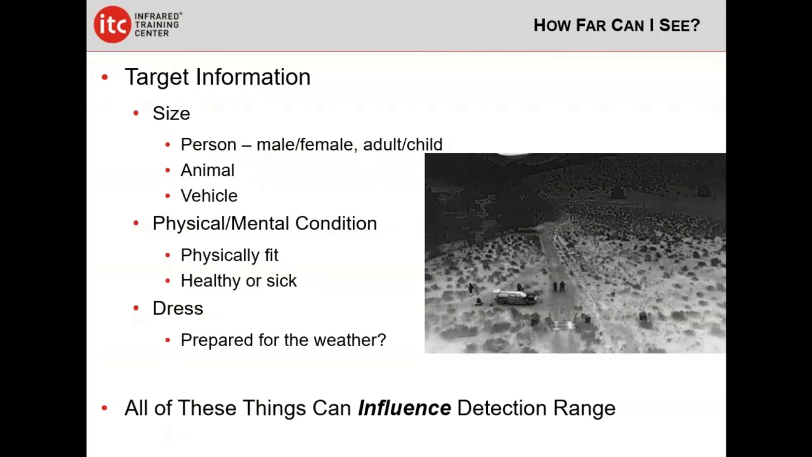If they're not prepared for it, then we may have a window where they're giving off a lot of heat relative to their surroundings, but we have to worry about them becoming hypothermic if they're out there too long, and giving off less heat. Now, all of these things, we need to think about before we take off, because they can influence our detection range. They can influence how far away we can see somebody.